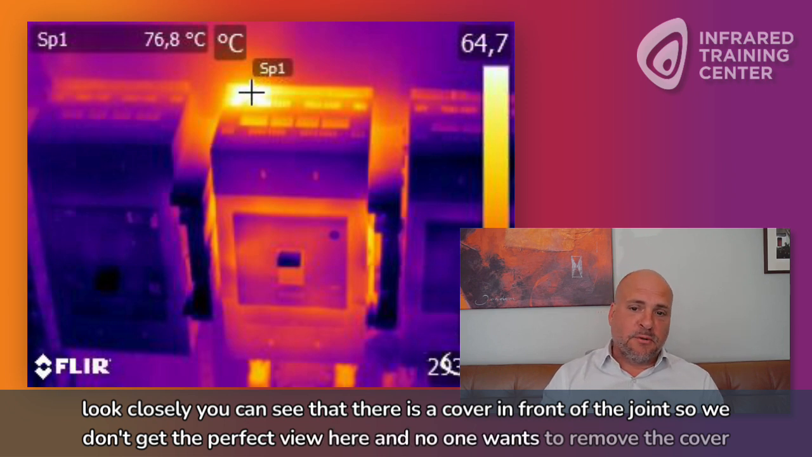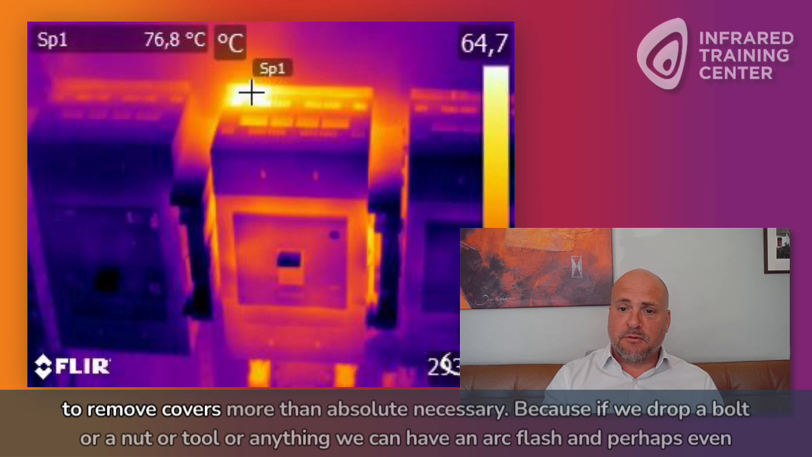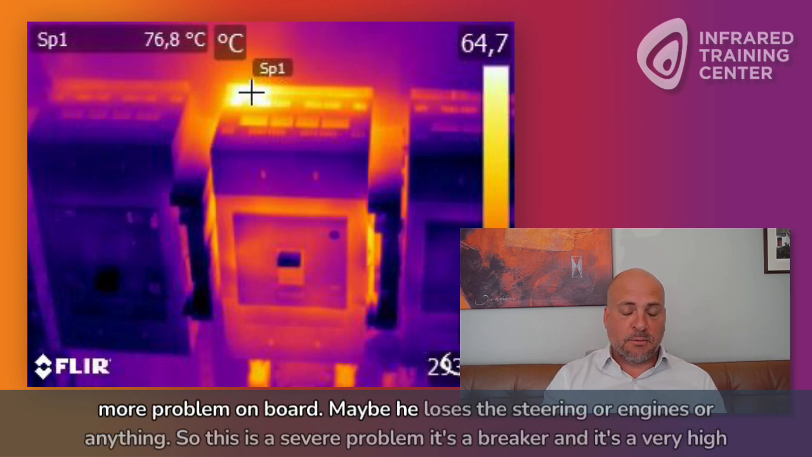And no one wants to remove the covers because it's too close to the bus bars. It's like millimeters there. And since the cruise is going on at the moment, the captain rarely gives us permission to remove covers more than absolutely necessary. Because if we drop a bolt or a nut or a tool or anything, we can have an arc flash and perhaps even more problems on board. Maybe he loses the steering or engine or anything. So this is a severe problem.